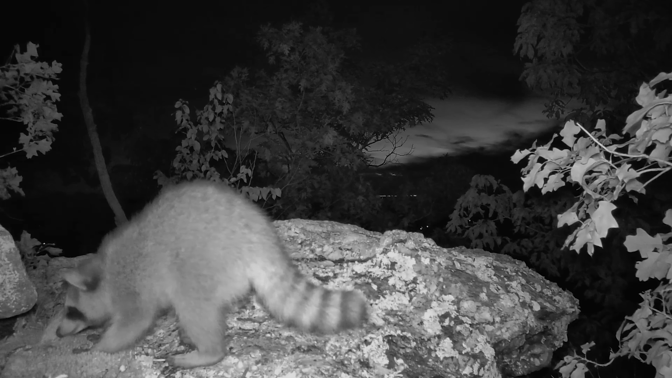Although not visible here, I think the rattlesnakes became startled because the raccoon's tail brushed up very close to the snakes situated on the mini ledge just beneath the opposite side of the granite slab, close to where I have the second trail camera set up.